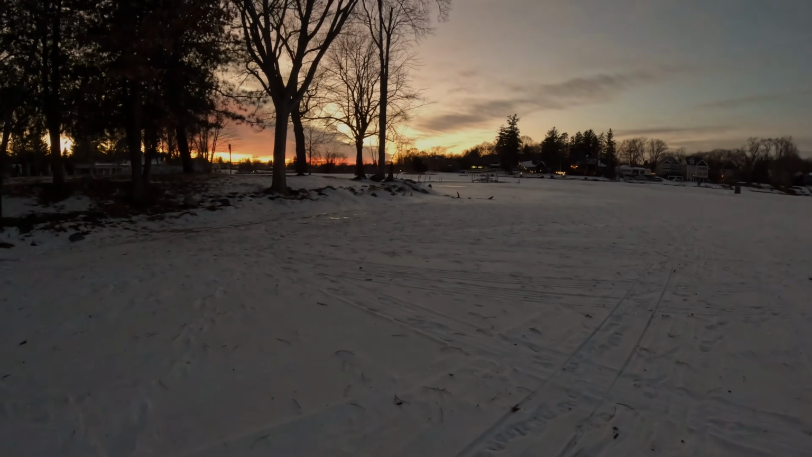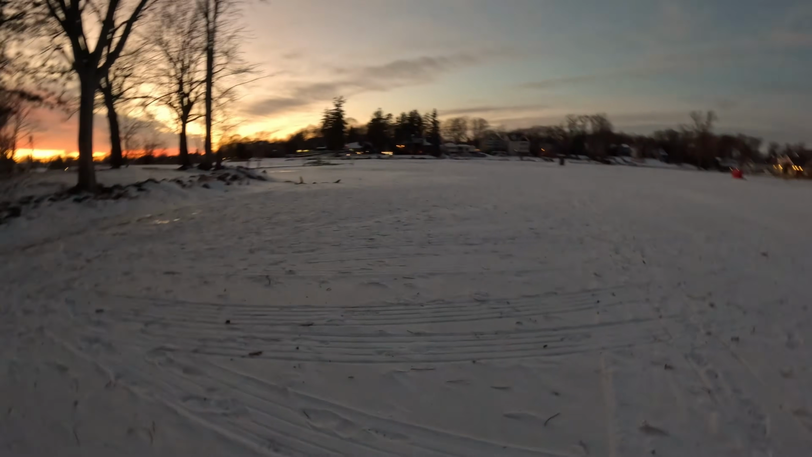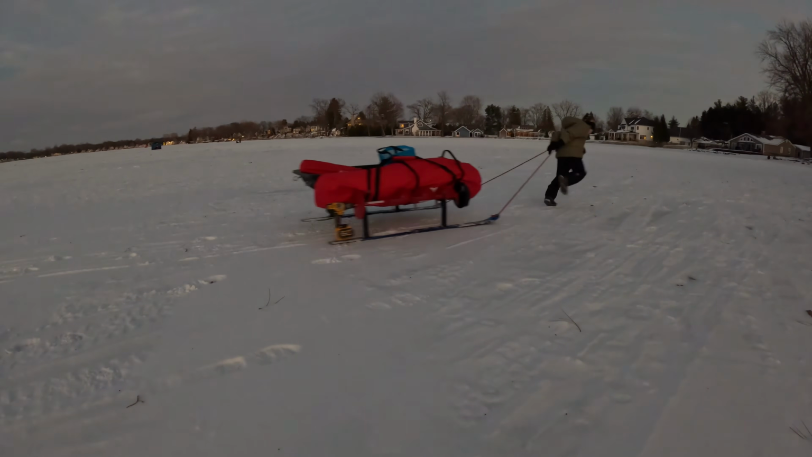Alright, well that's a wrap for today. Bite was slow, but we ended up with a couple small pike on tip-ups and enough crappie and bluegill to make about 2 meals worth, so I can't complain.